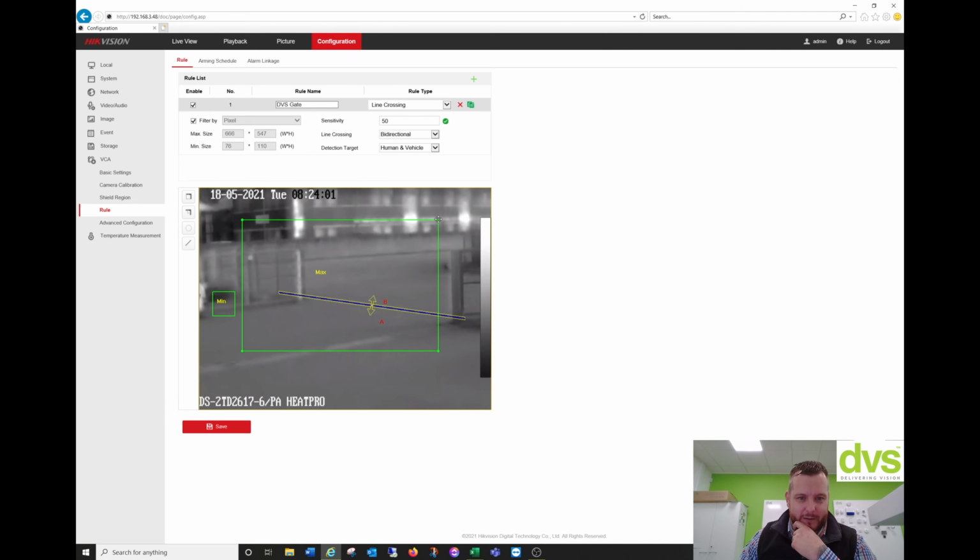Now, depending on your application, you absolutely could use this as a process, so we'll leave it enabled. What I tend to do is not enable this to start with, see how the product performs, and if needed, further filter this down. I guess it comes with experience, but you can turn the maximum and minimum filter size on, and you can do it specifically for each VCA rule.